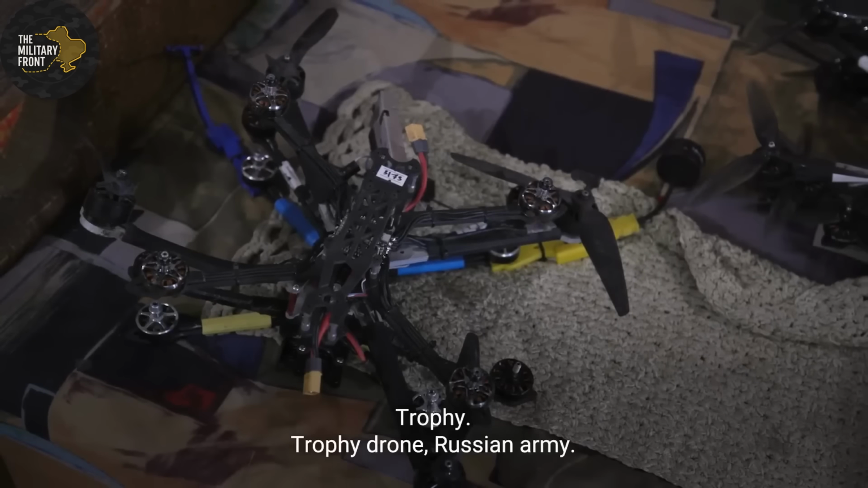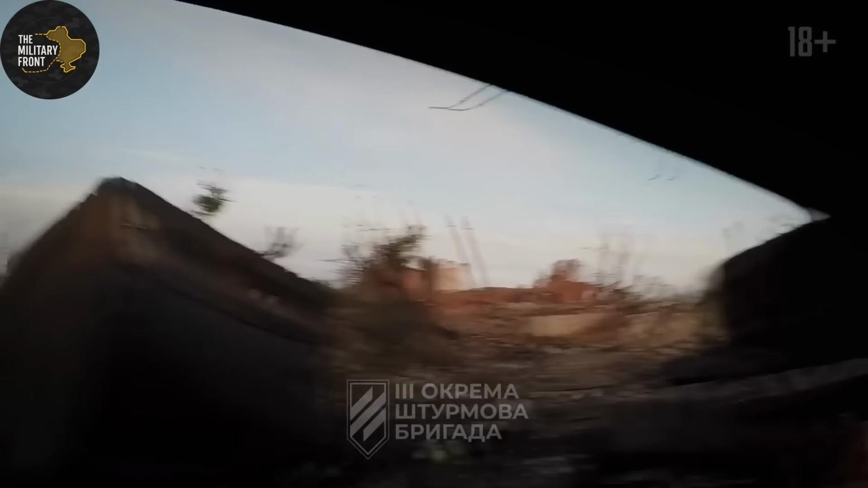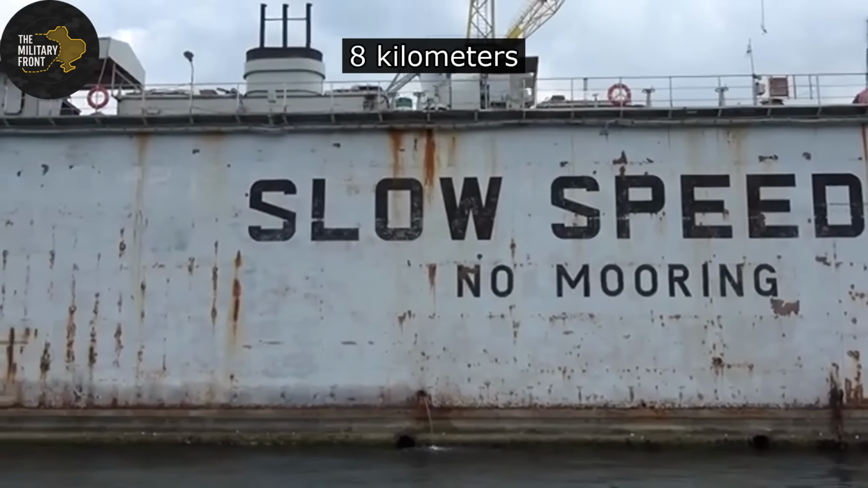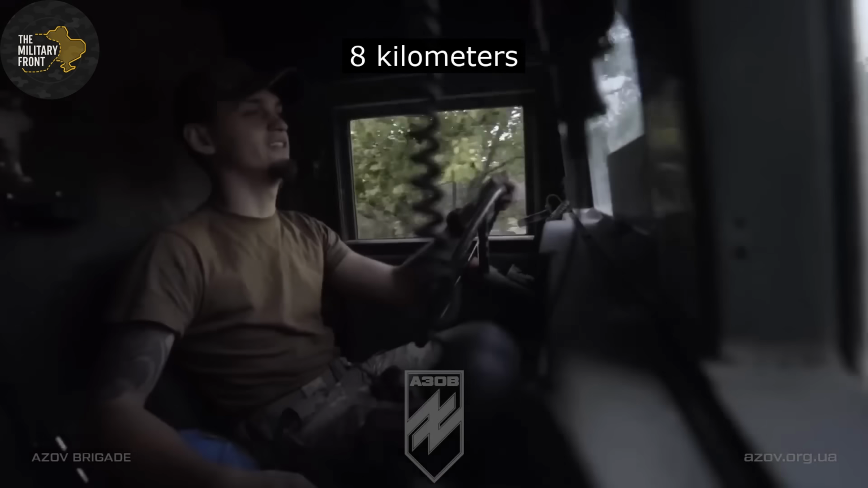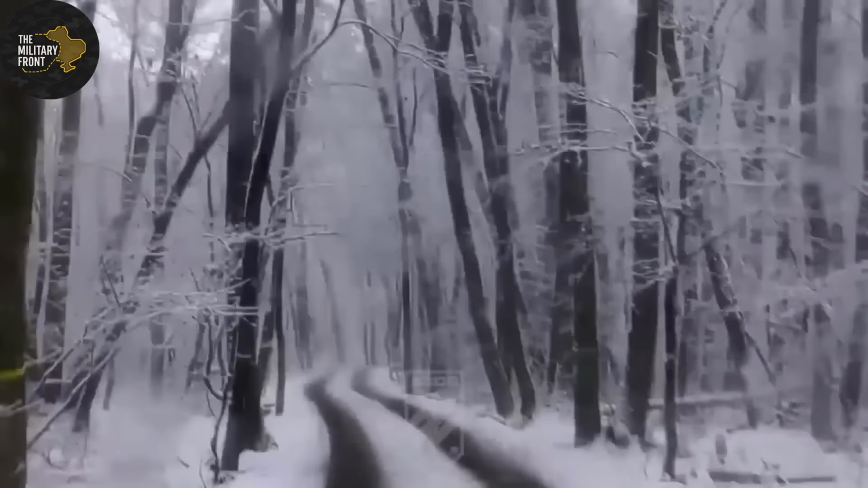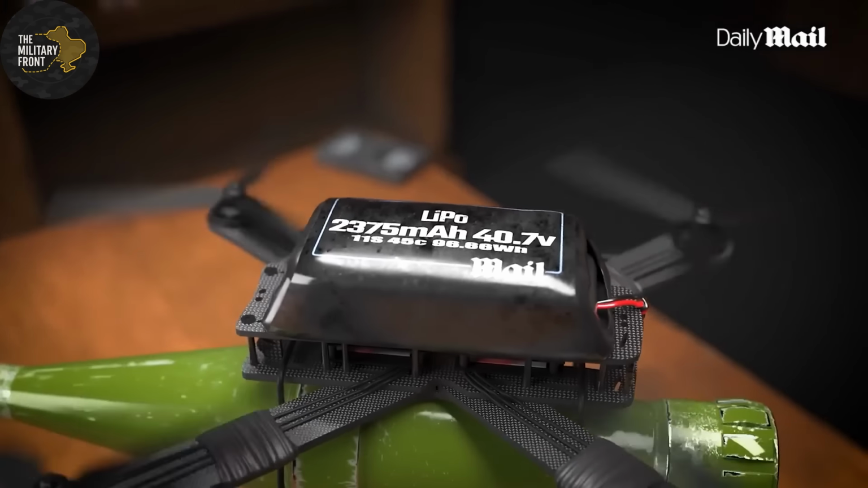This is Millfront, where we analyze the battles that rewrite the rulebook of war. FPV drone, first-person view, 1 kilogram of explosives. Operator sitting 8 kilometers from target. Speed 120 kilometers per hour. Thermal guidance, 1 flight, 1 target. 0 margin for error. Winter 2022 to 2023 became the turning point for drone tactics in Ukraine.